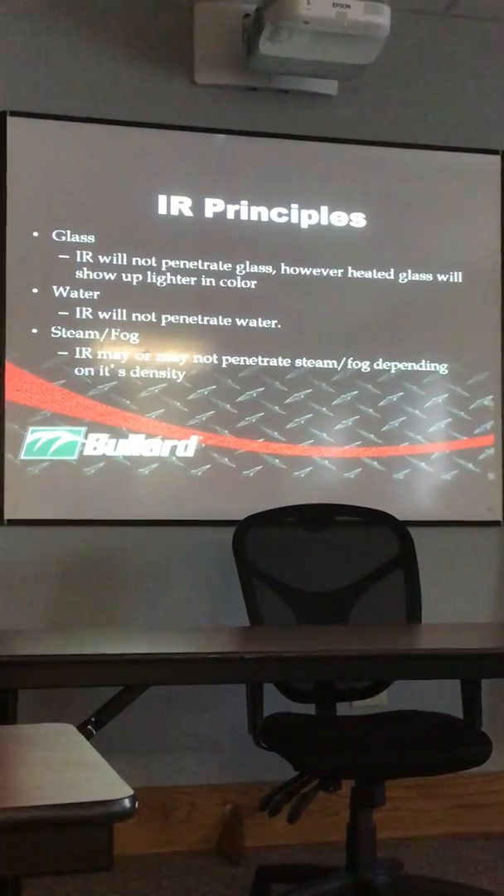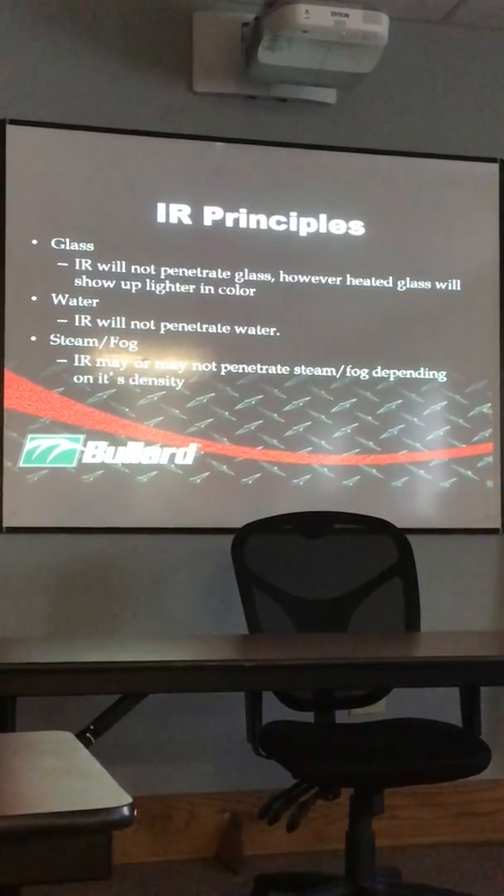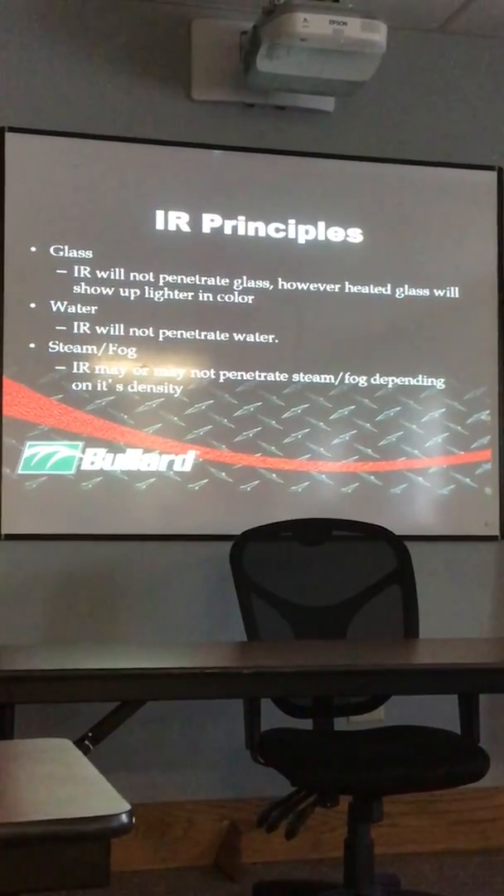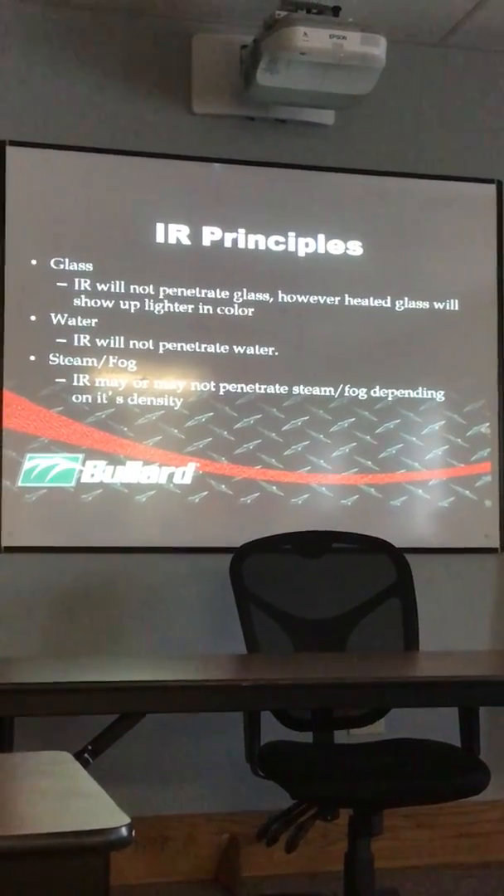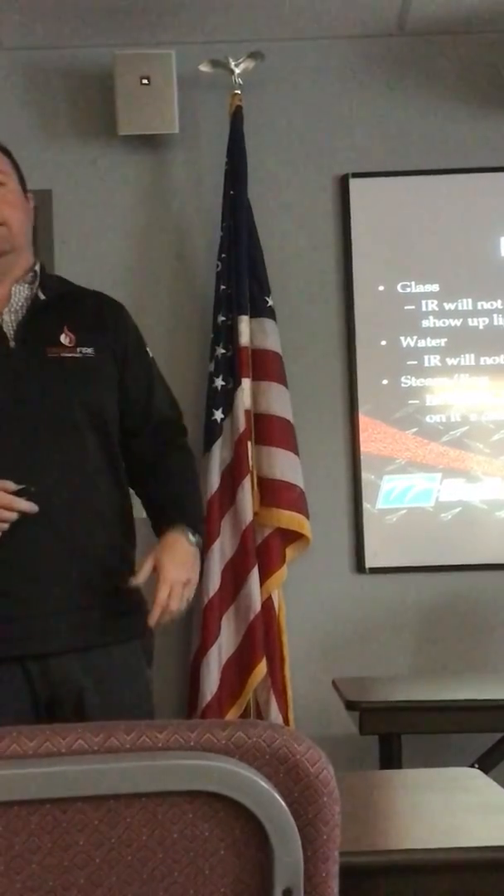Some principles of infrared radiation: it won't penetrate through glass. So for the officers, if you guys do 360s here, if you're doing a 360 around the building, you won't be able to use the thermal imager to look through glass windows. It also won't penetrate through water. I always use the example, if anybody ever watches Discovery Channel and Shark Week, they got the people bobbing in the water and the sharks are surrounding them, and you see the shark underneath the water with infrared. It's BS, because IR doesn't penetrate through water.